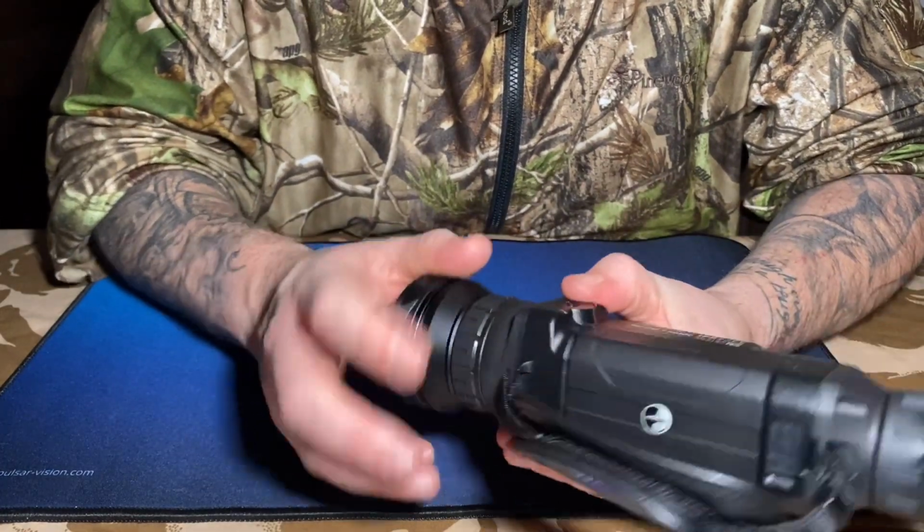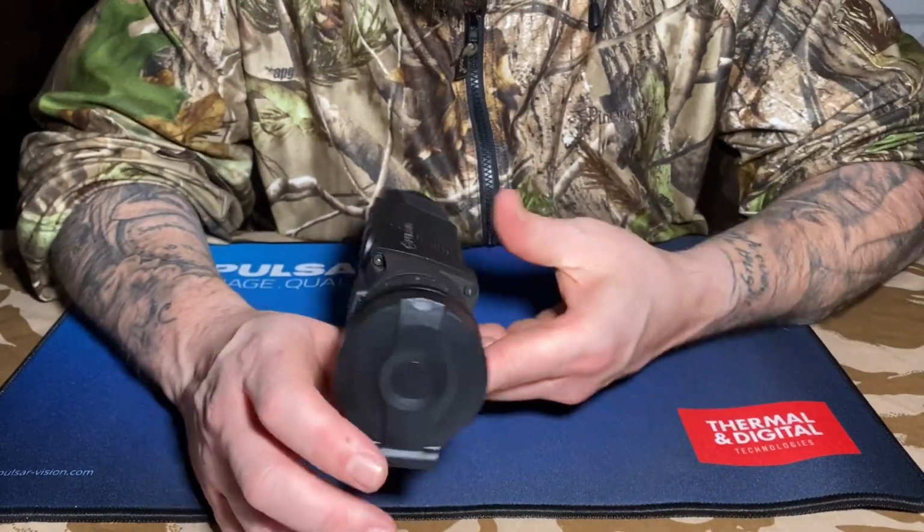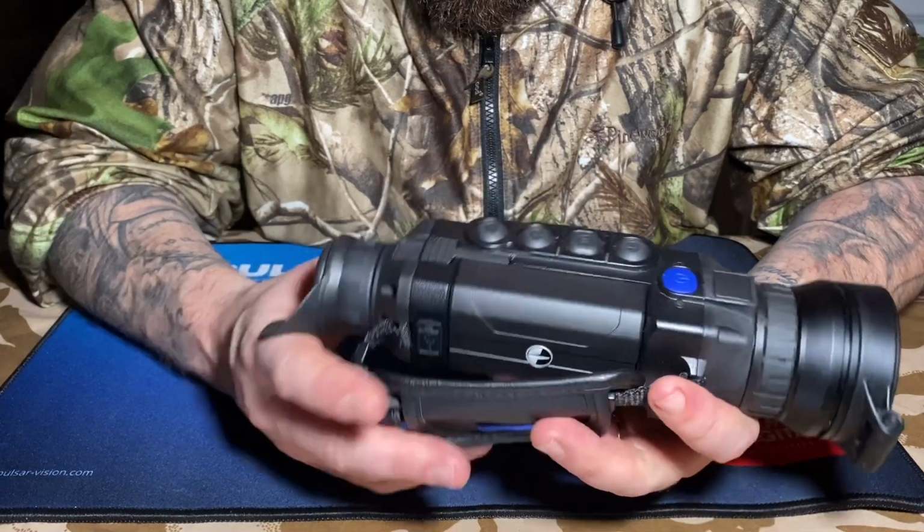Again, it still has a tripod feature in the bottom here, a little tripod attachment, so you can have this on a tripod. I'll upload a little picture because I've had it up on that just for spotting, so I'll put that up for you.